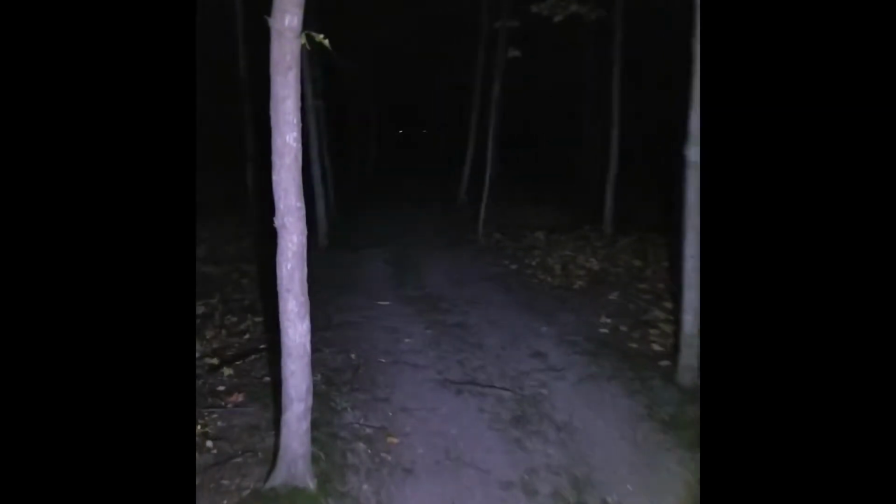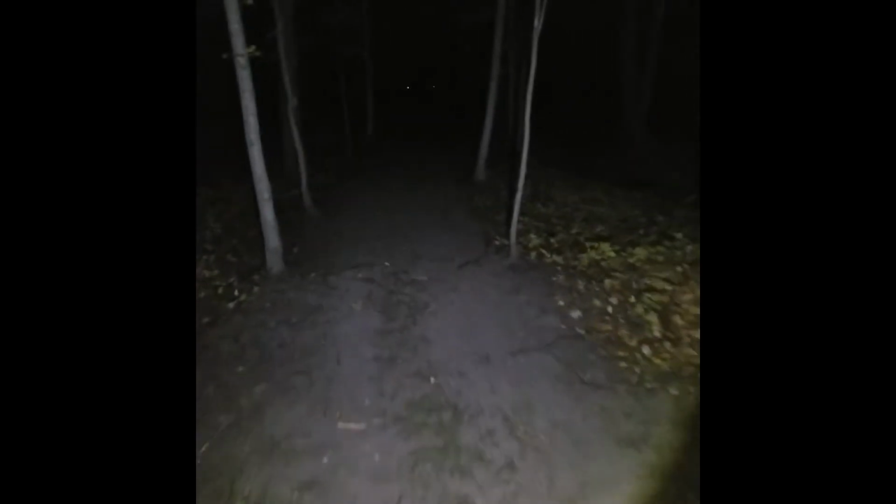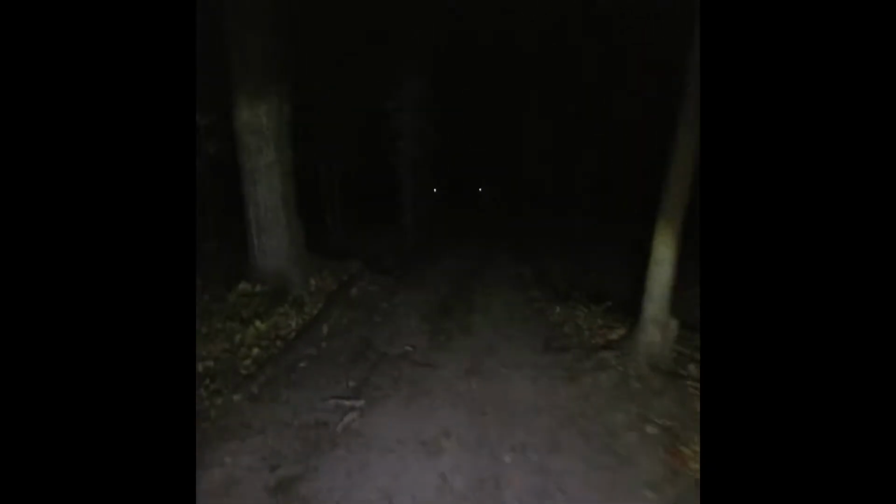So we'll head on up. I don't know if you can see the red dot yet. Those 2 lights are reflectors on the bridge.